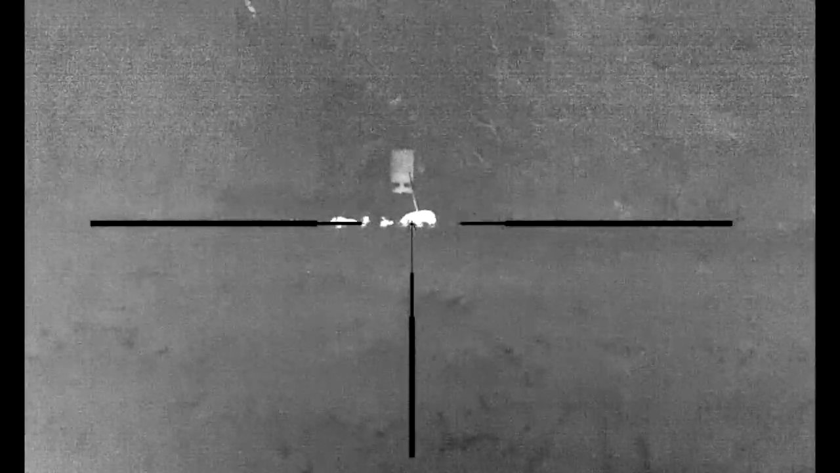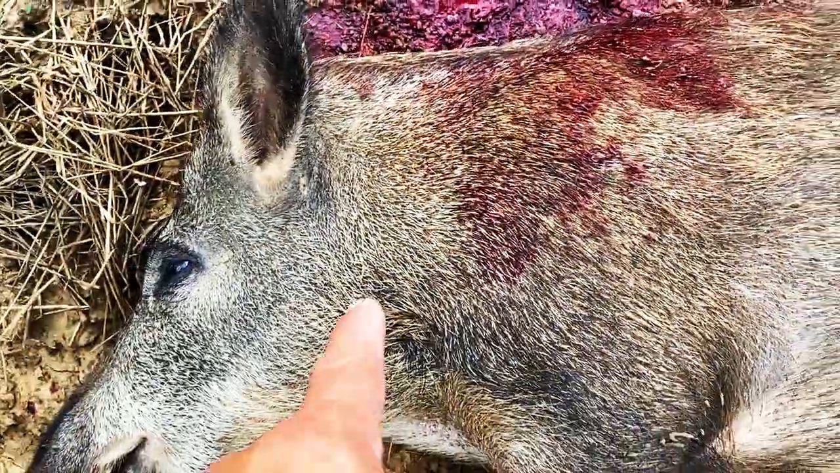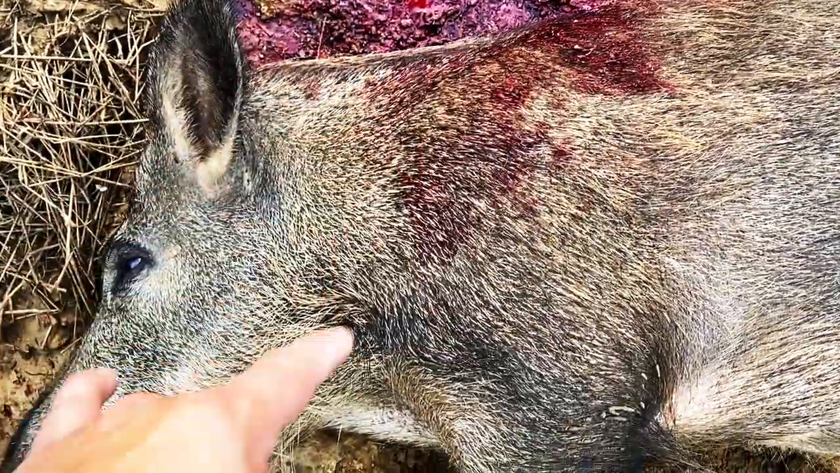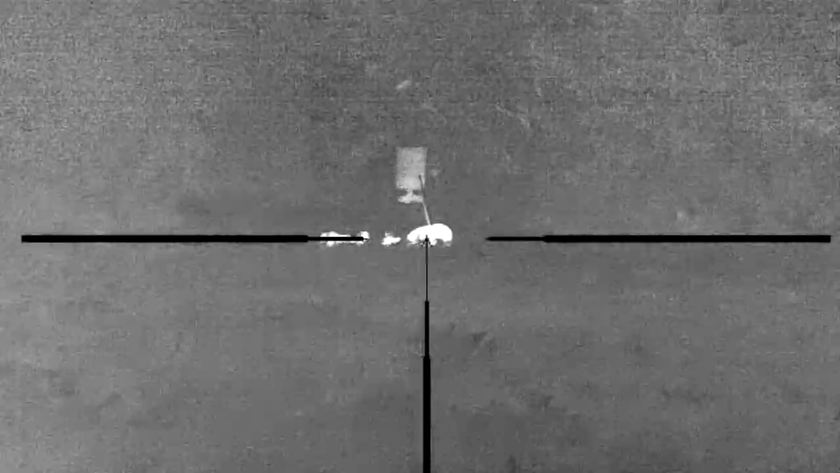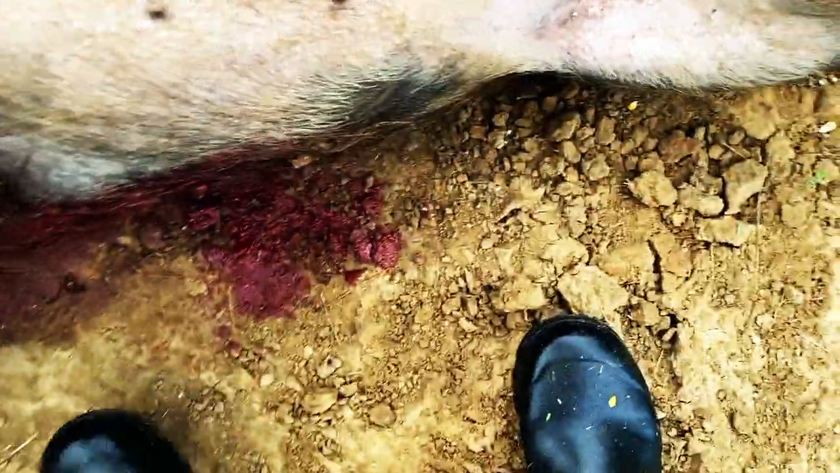That looks like the shot placement. I'm fairly certain she was facing that way. So there's the shot placement. I thought I was closer to the neck, so that's definitely a spine shot. That's why she dropped instantly. But with a 2.5 times zoom at 115 yards, it's really hard to gauge that. If that's true, I'll have to go back and watch the video, but that's at least a good 4 inches off. And I'm fairly certain the bullet went right through her.